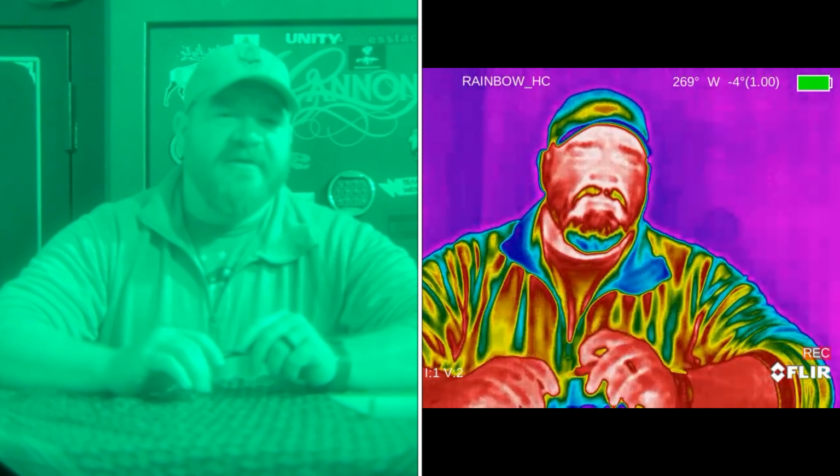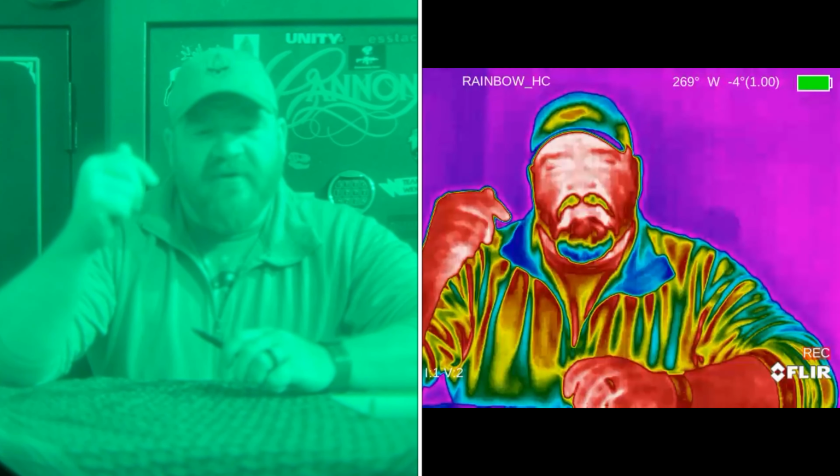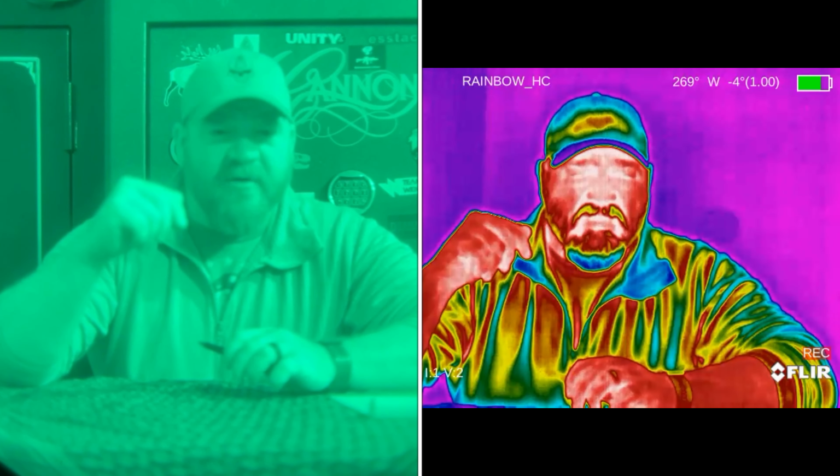From what I understand though, the Breach is unable to understand the battery that's in there, so it'll always give you a low battery indication on the top of your screen, so you never know when your battery is actually low. But it does extend out your battery life considerably.